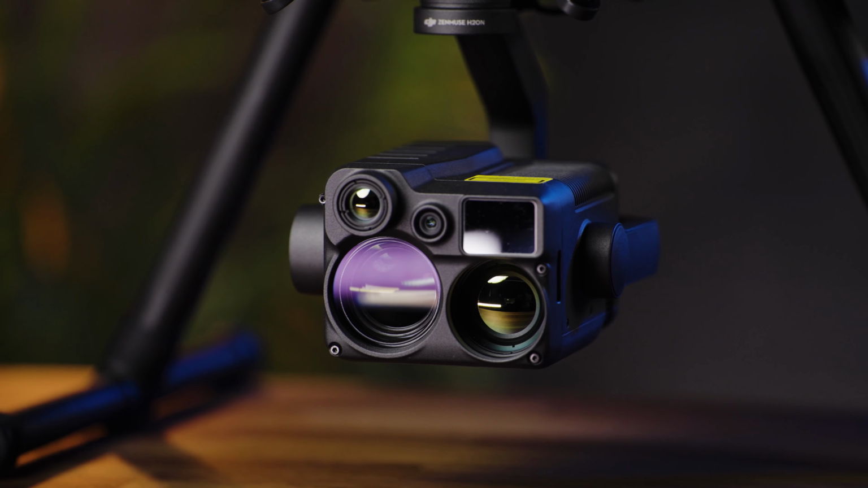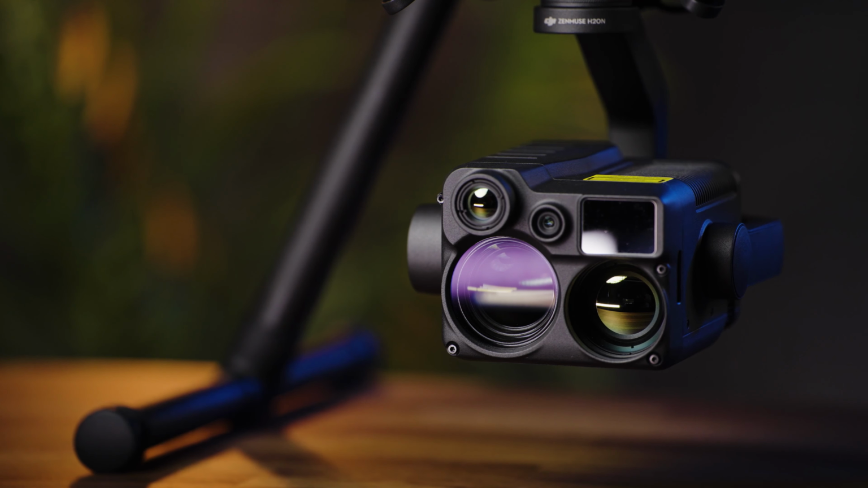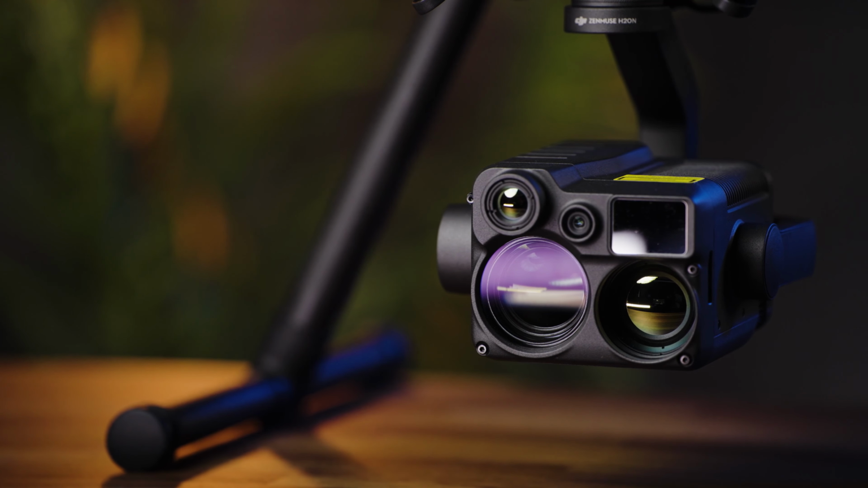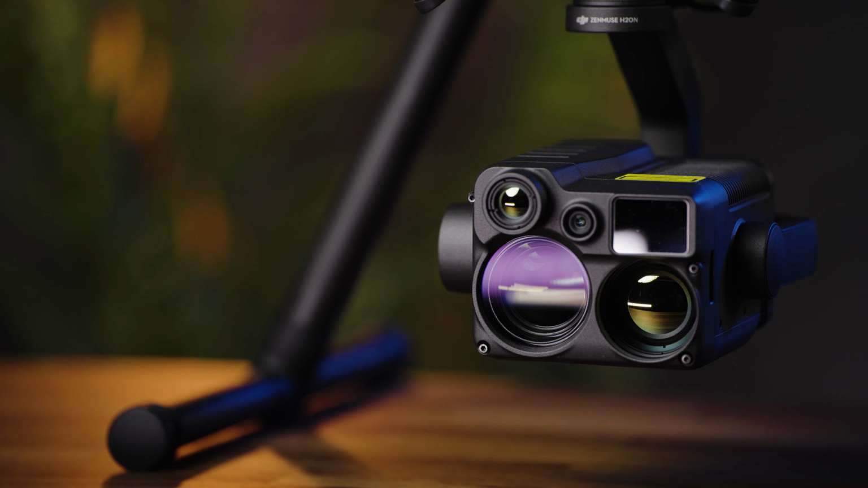Now this payload also offers a Tele Thermal camera as well that has a 45mm focal length that will provide you up to 8 times digital zoom, which is absolutely incredible for maintaining altitude while you're scaling terrains with different elevations. Unfortunately, Florida doesn't have very many different elevations, but we'll be able to take it to a higher altitude and demonstrate that 8 times digital zoom and show you just how clear the image could be at a higher altitude with a thermal camera.